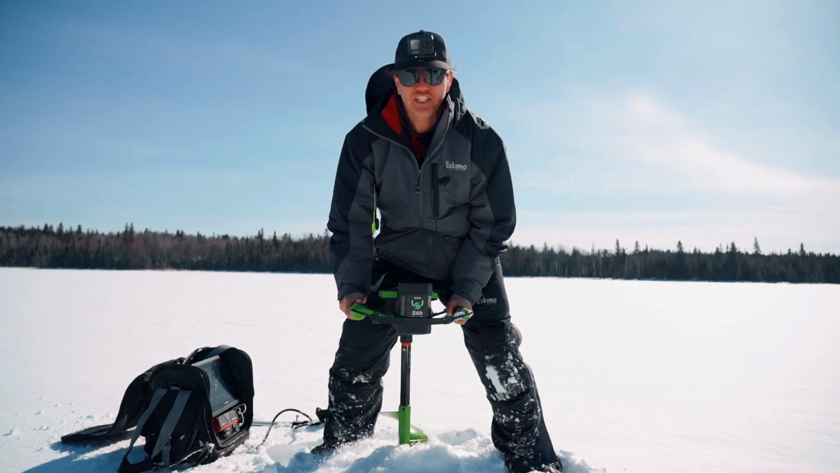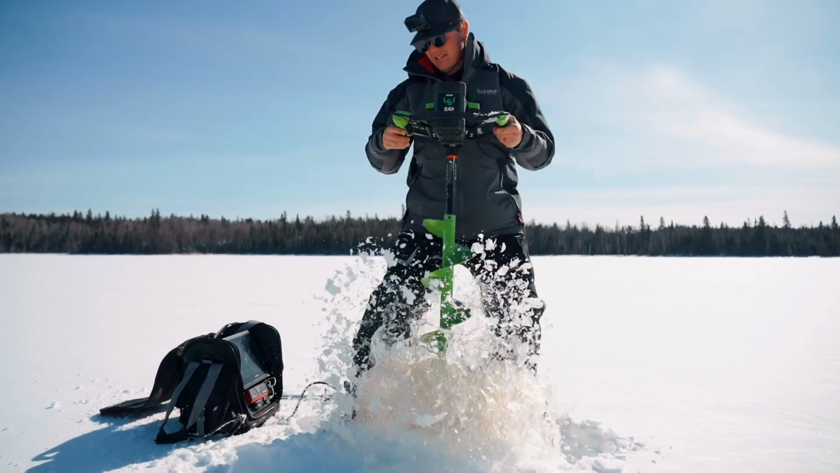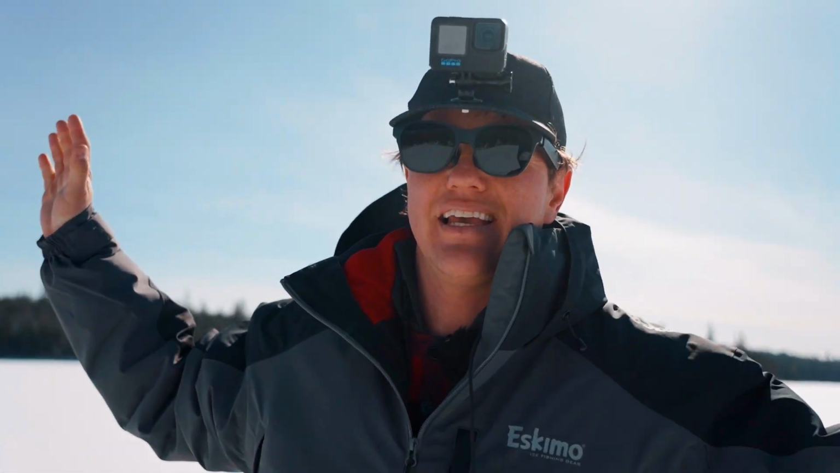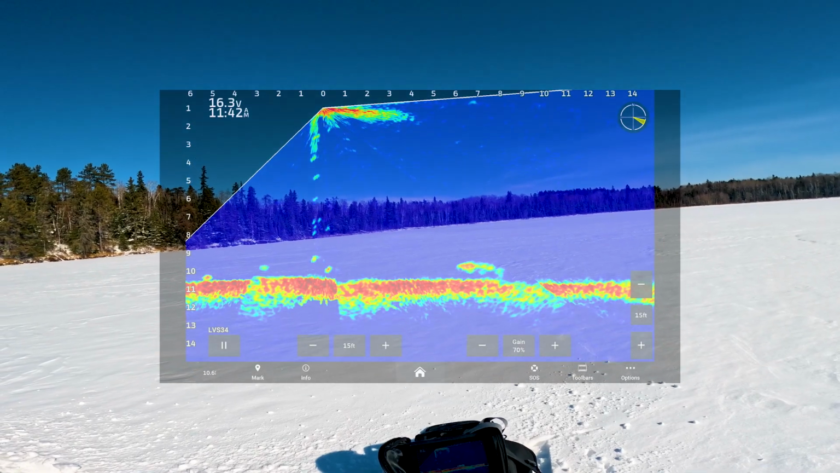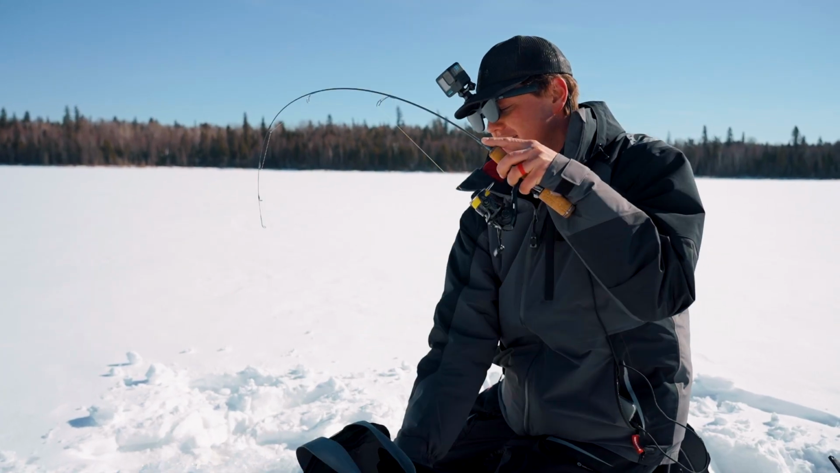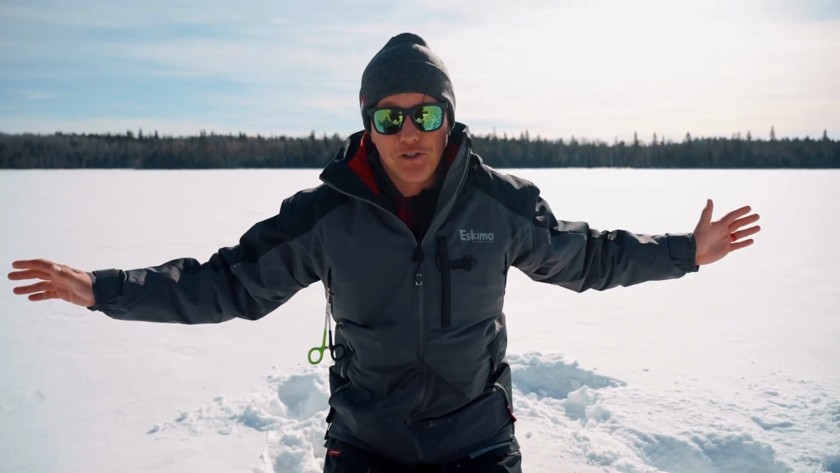Today we're going ice fishing with AR glasses. I'm casting my Livescope to my glasses. It's crazy, absolutely crazy. This is everything I've dreamed of. We got AI, AR, we got ChatGPT. Guys, the future is here.